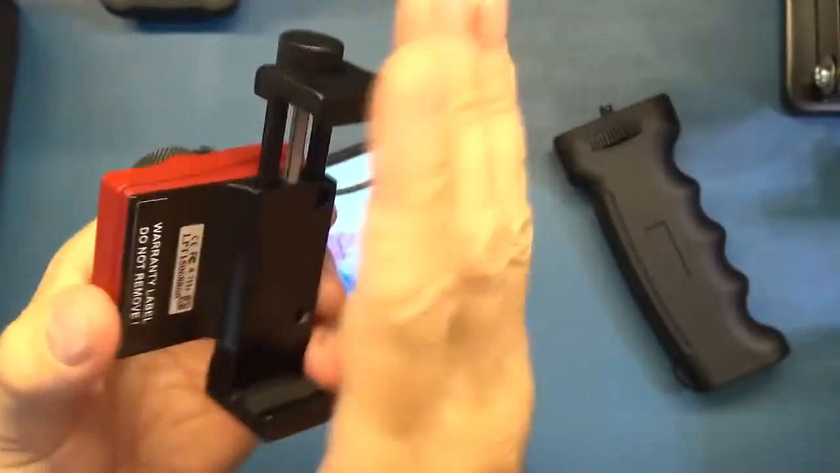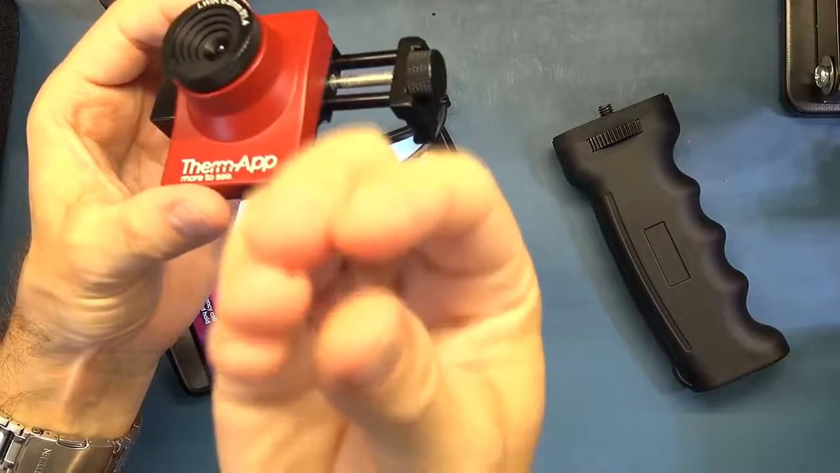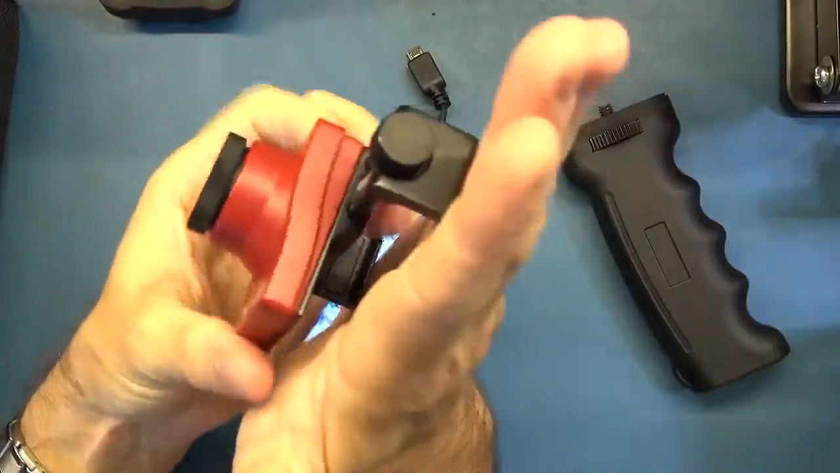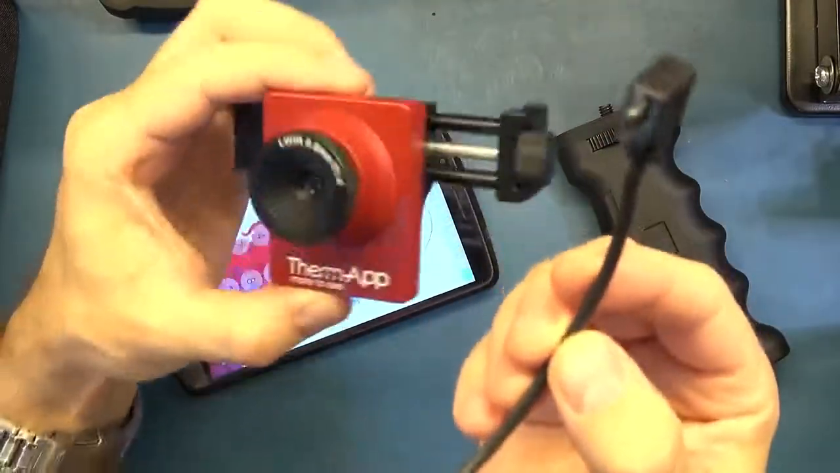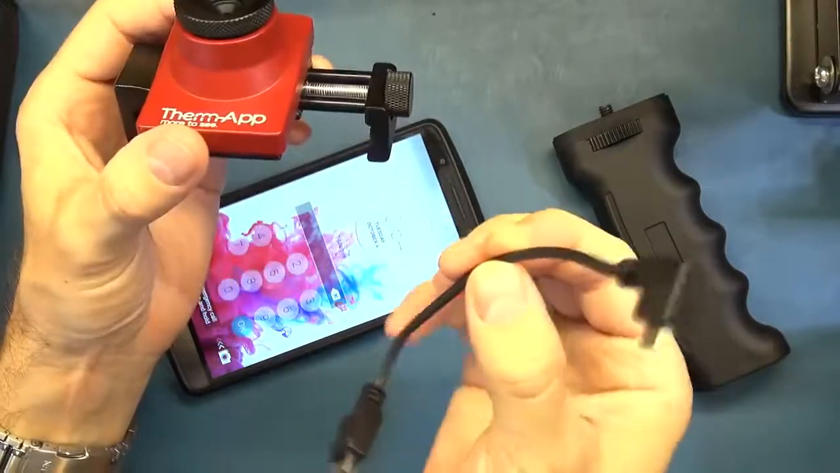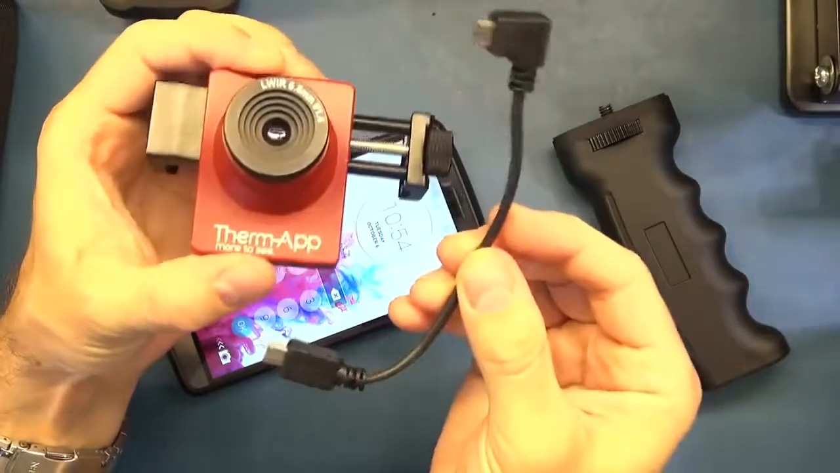It's not going to hang around off the port. Things like the Seek Thermal clip straight into the port and can potentially dangle around, whereas this gives you a nice secure connection onto the phone. But that does mean, because it's not directly connecting to the port or using, let's say, Bluetooth or wireless to connect to the phone, you do have this cable that's connected. But I've actually not found that an issue at all.